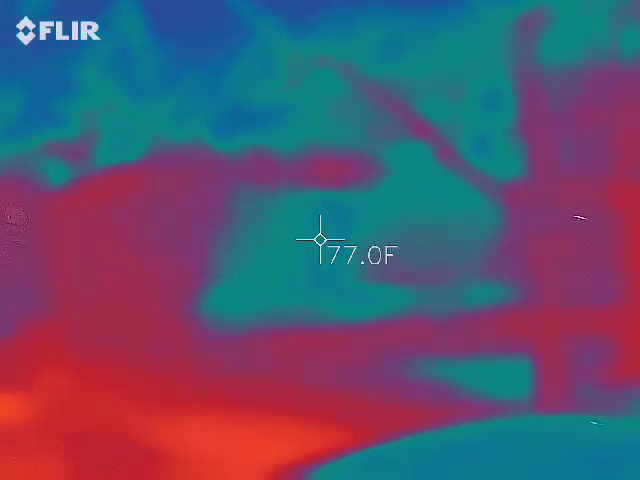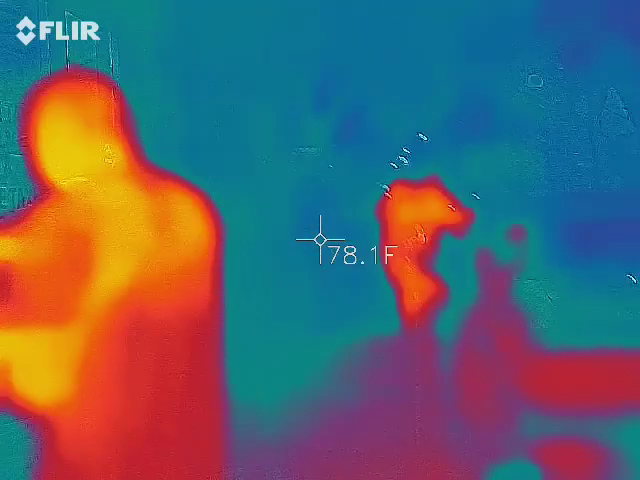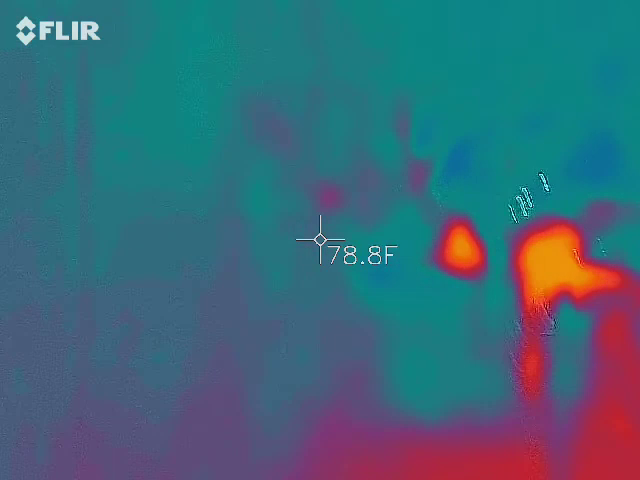Check it out. Is there anything in here? It's dark. Yeah. Man, you can't see anything with the shadow in there. Cool. Oh, there's something here. Look at this freaking thing. This is where they come from.